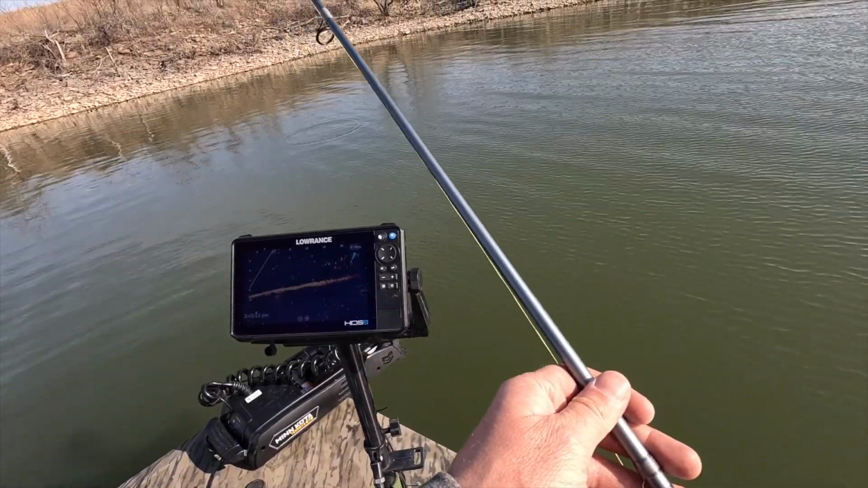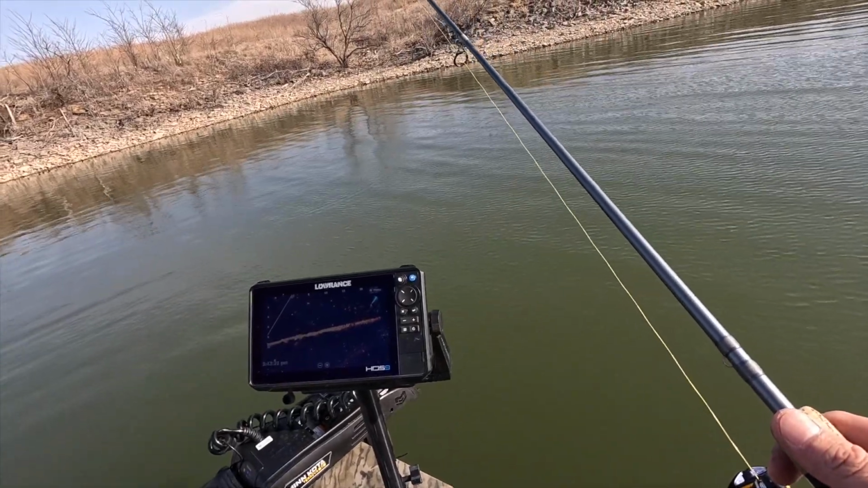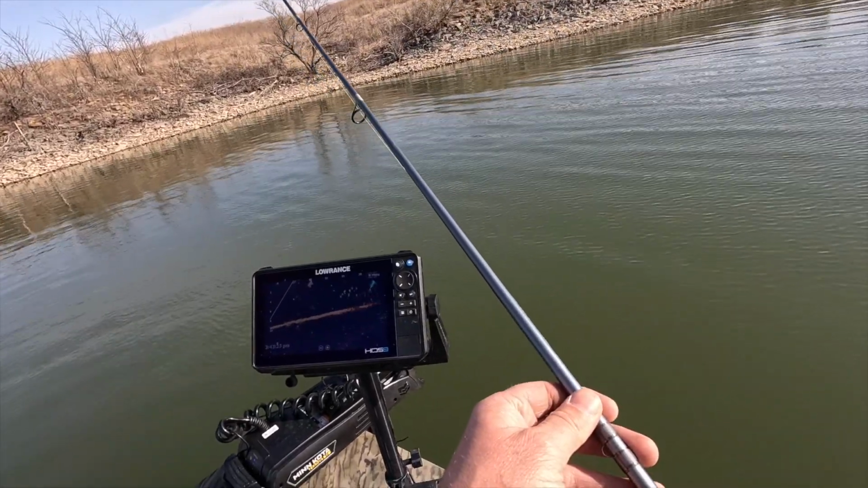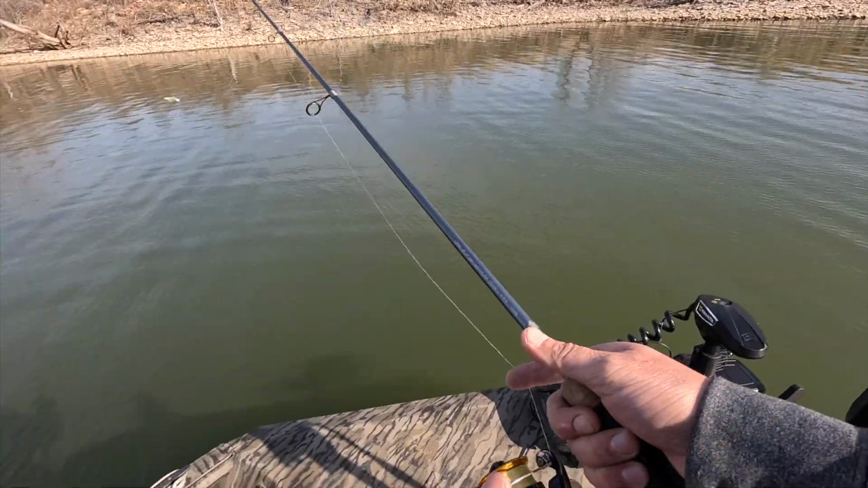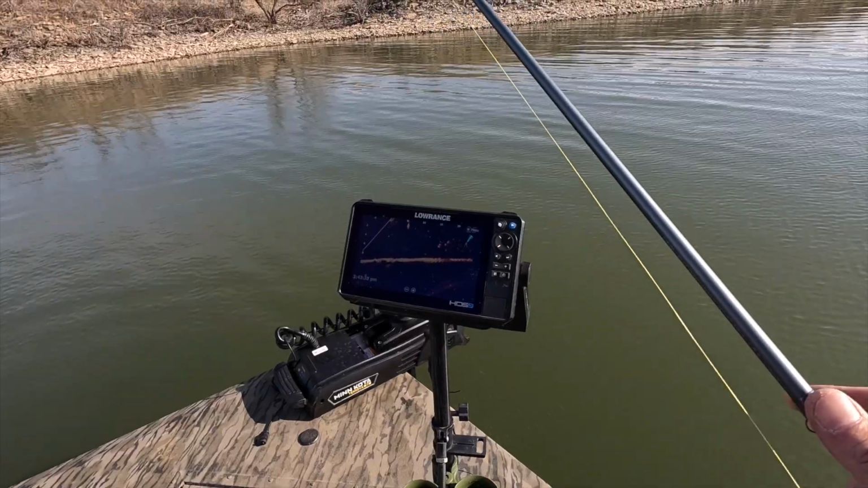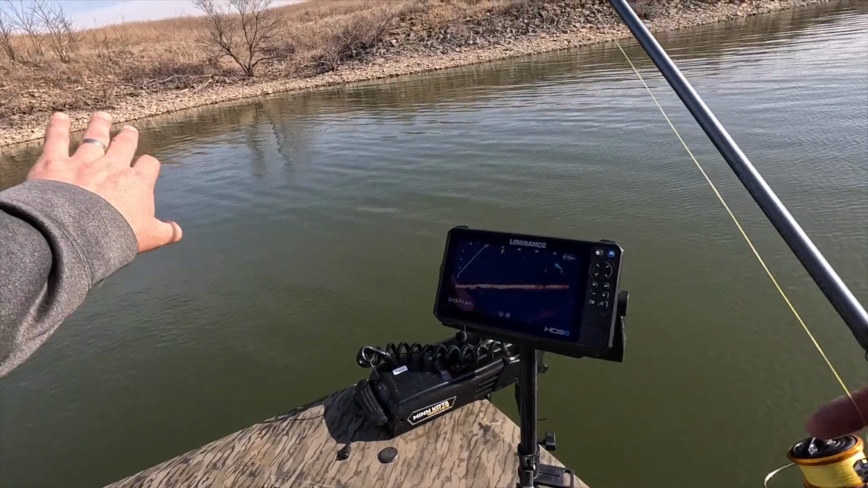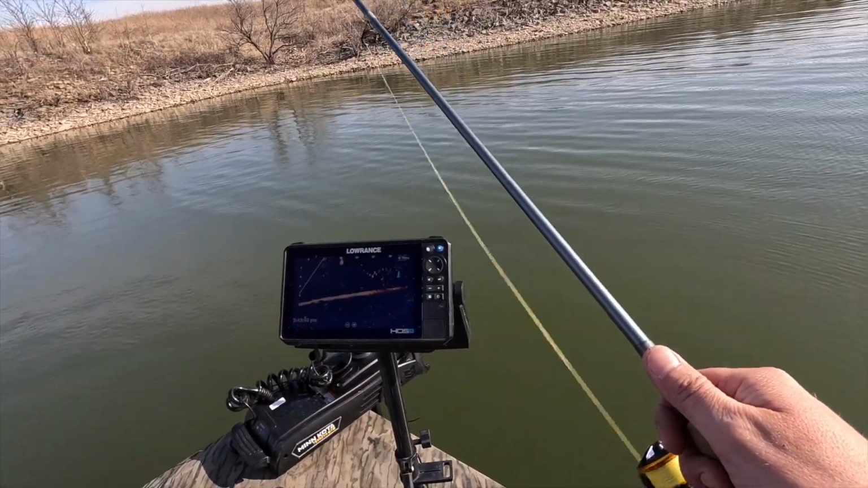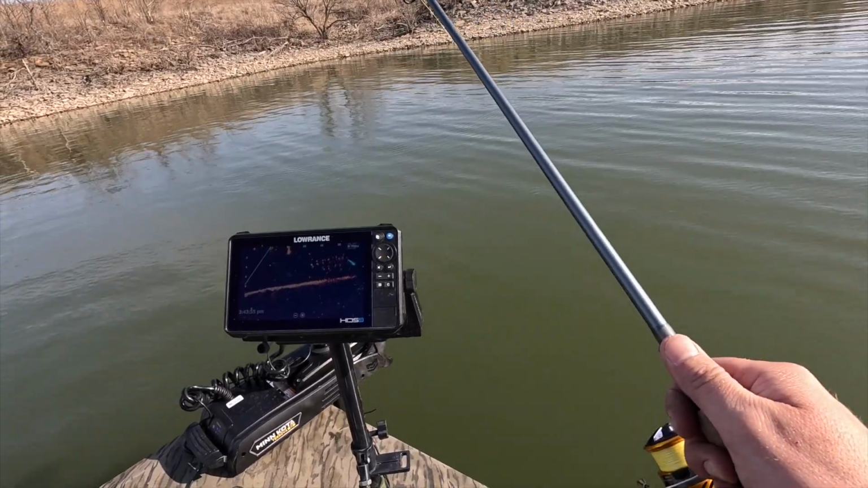But it is pretty fun to get on schools of crappie and cast at them like this, as opposed to just sitting on top of a brush pile. They are kind of correlated with brush, a little bit, but at the same time, it seems like they're really just wanting to stay right here. There must be some good bait or rock or something holding them tight in here. So I just need to find my spot again, and we should be catching them.